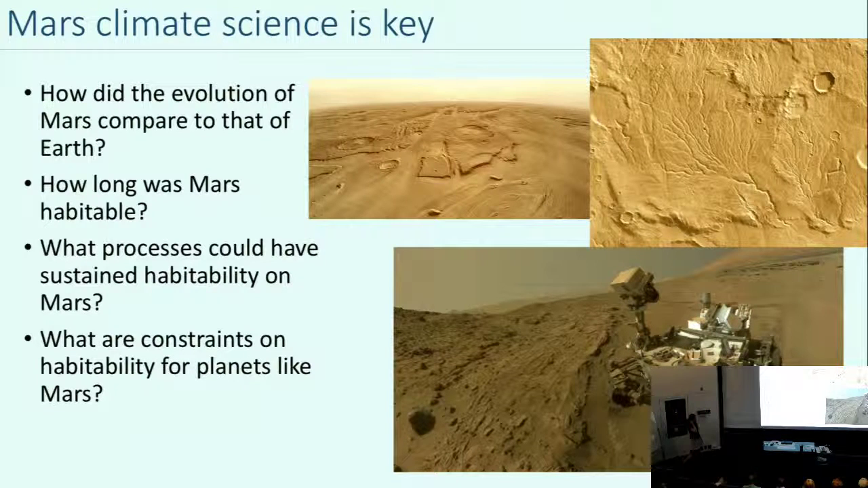So some of the questions we're interested in is, how does that evolution compare to that of Earth? Can we learn things from studying those really old terrains on Mars that would tell us things about how life could have gotten started on Earth? How long was Mars habitable? Was it really only habitable when you had this running water on the surface, 3 billion years ago or something?